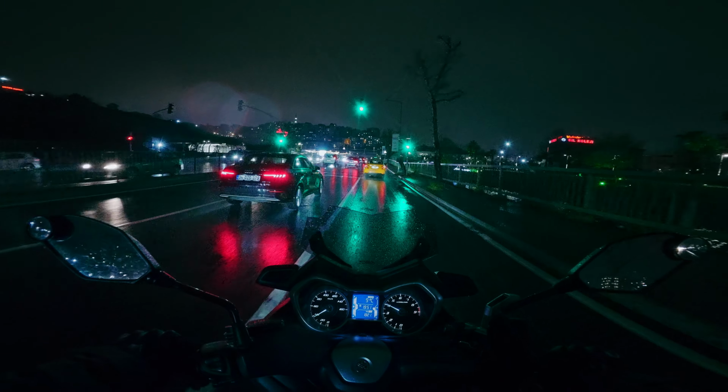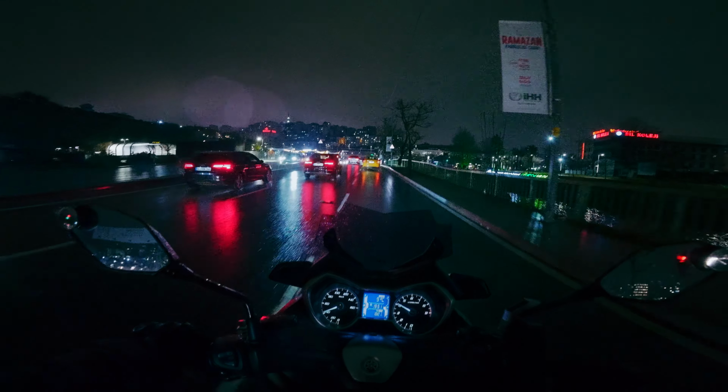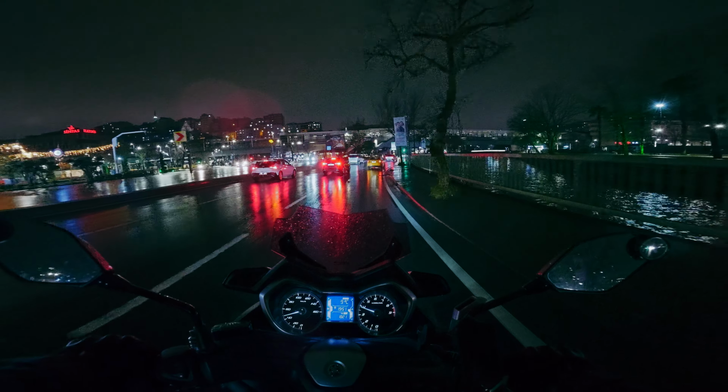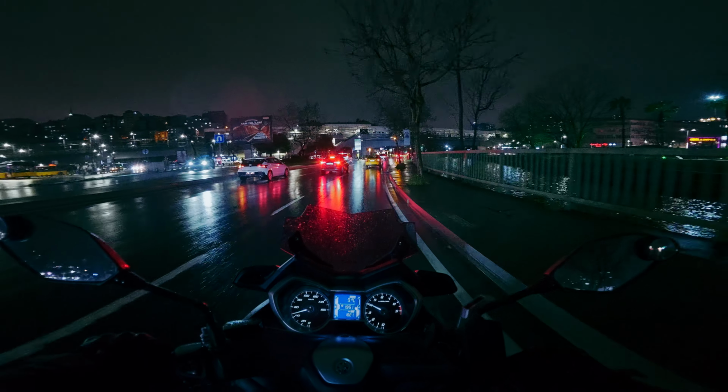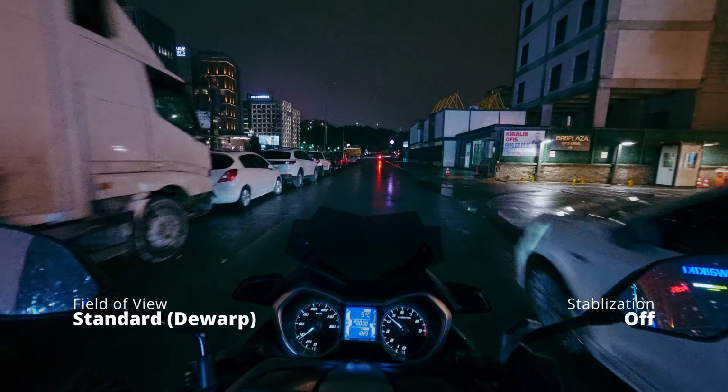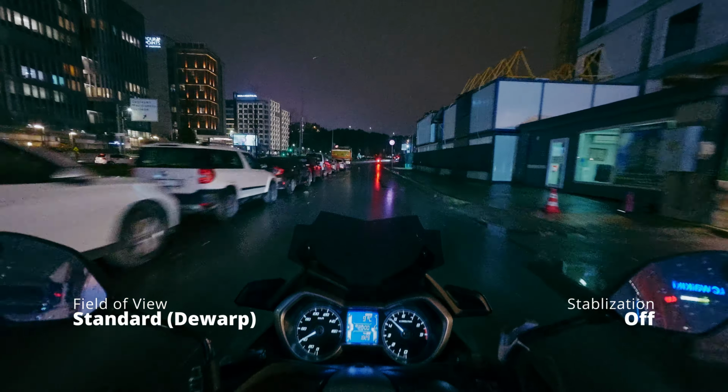I'm gonna go ahead and try all the different settings on my DJI Osmo Action 6 during a night ride, so you don't have to. This time, we're checking the field of view. I will be checking RockSteady and RockSteady Plus as well on the same setting, and we will go through all the different options. Natural Dewarp,